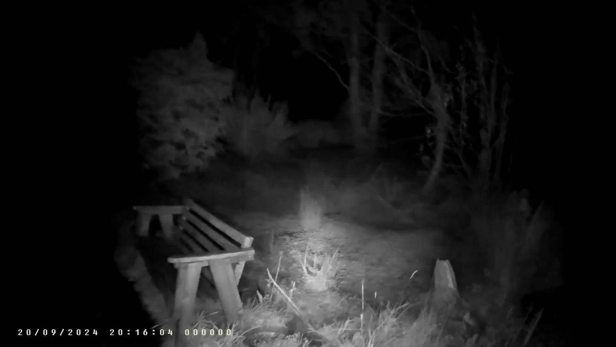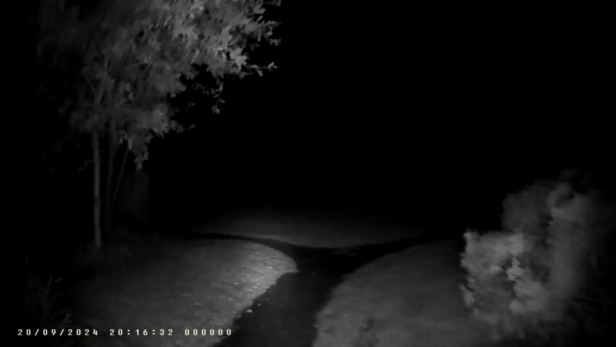There's a little pond in there, but it's kind of overgrown. It sounds like a battle, but it's fireworks.